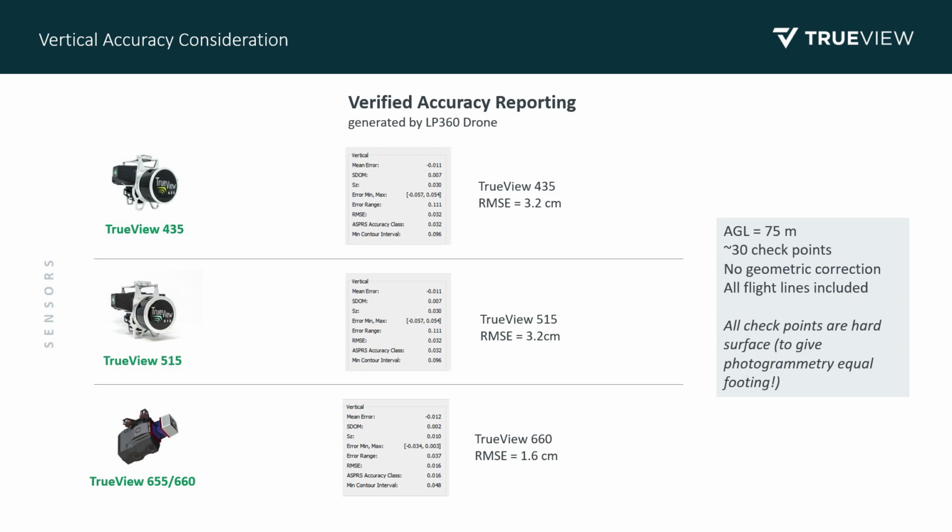So for vertical accuracy, LP360 drone has a tool to measure vertical accuracy, which I think is very valuable. If you're going to be delivering products, you need a tool to compare your point cloud to your checkpoints. And so all the numbers that you're about to see were done in LP360 drone. We did a test flight here at our site at 75 meters, and then we take 30 checkpoints. We do no geometric corrections, and we include all the flight lines.